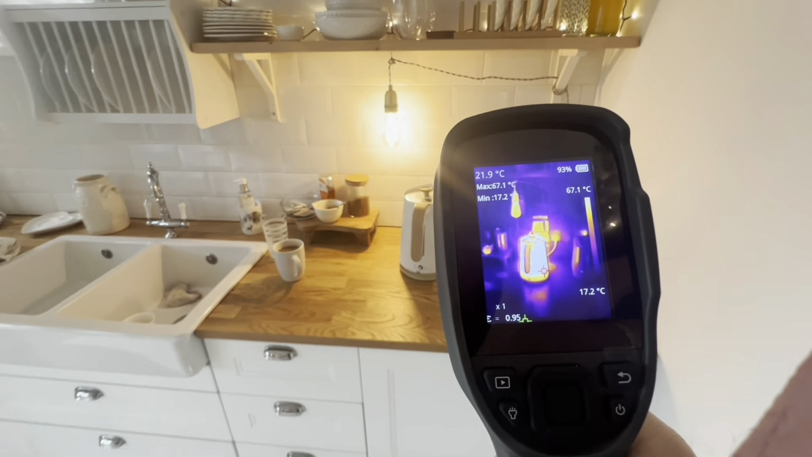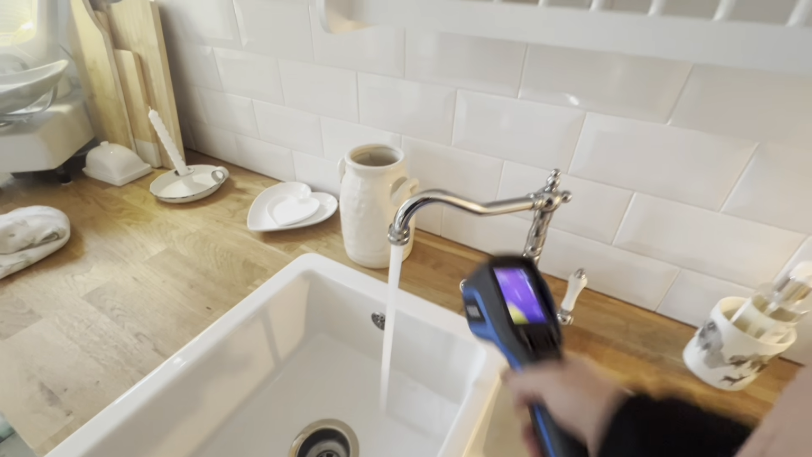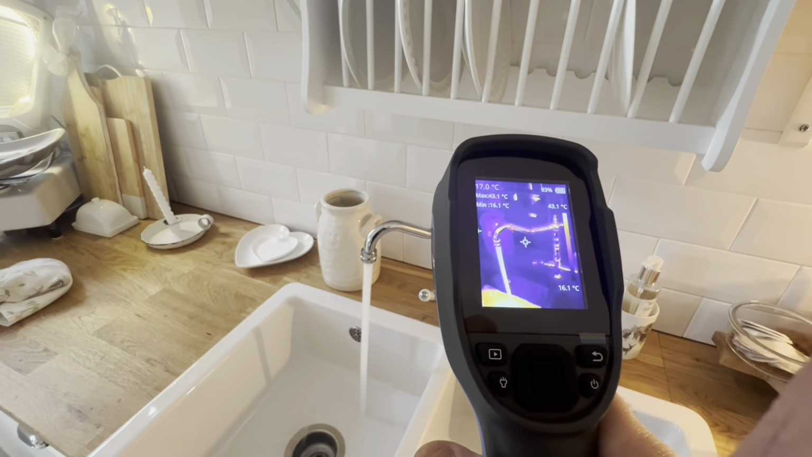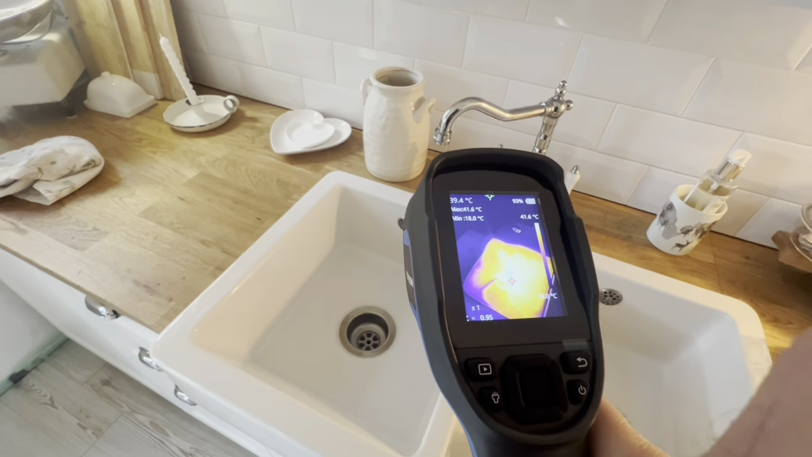And there's my kettle. I just made a cup of tea, but I boiled it. So I thought, oh, let's run the hot tap, see how long it takes to warm up. So there it's running, and there we go, it's starting to warm up now. I think it goes up to about 60 degrees if you let it run, thereabouts. And then you can see the heat in the sink, of course.